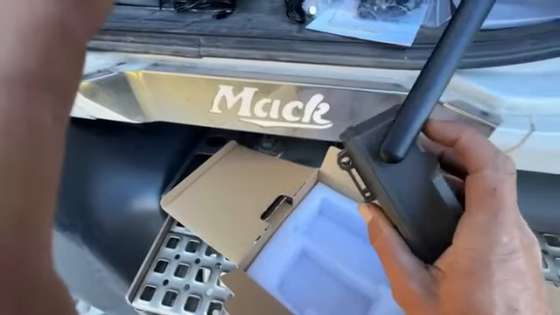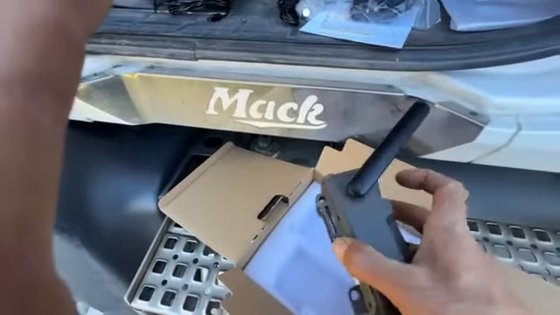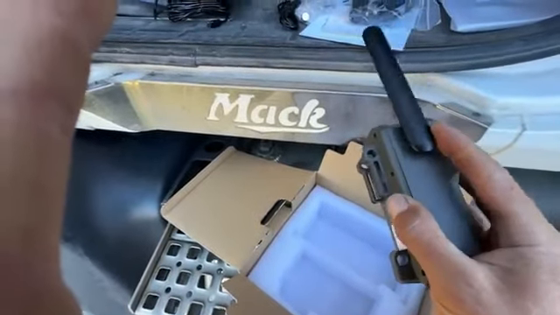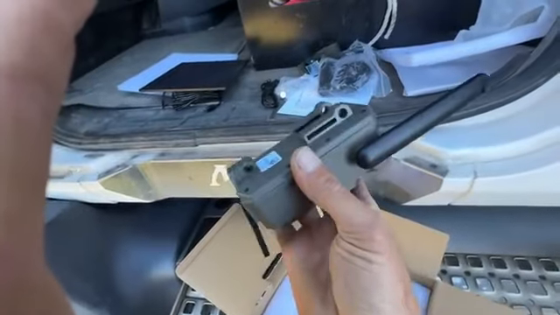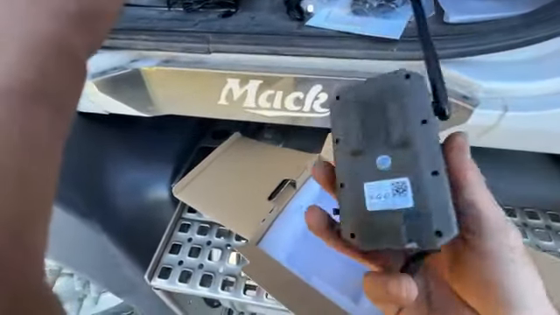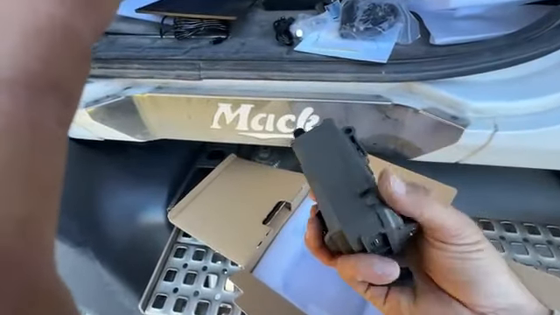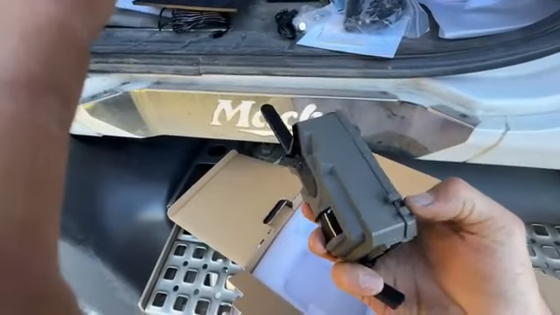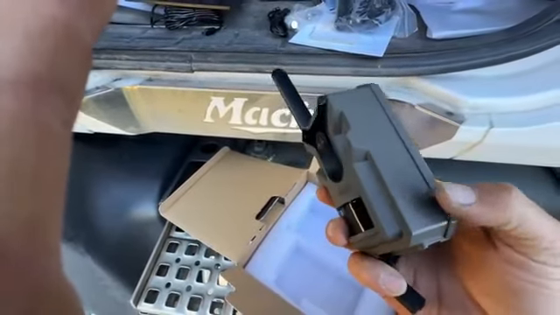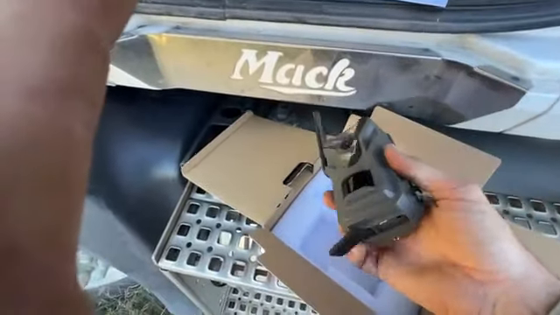Now that 4G antenna is a little bit probably could fall over fairly easily, but it is sort of holding its own weight, so we'll see how it goes over time. So I'm going to set it up down here. Also these little slots here for hooking the cable in from the solar panel, so nothing can pull it and pull the solar panel off.